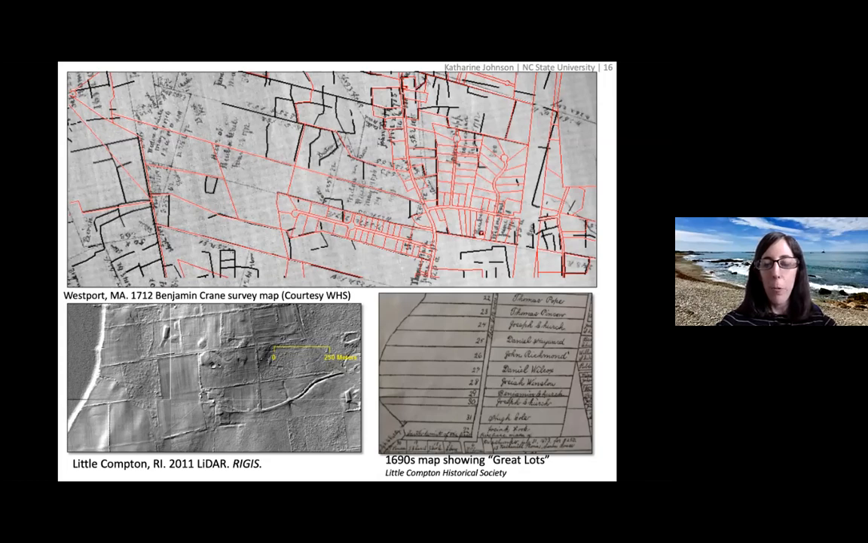If Marjorie O'Toole is on the line, she could probably clarify that. But on the left, you can actually see these lots, these long strips of land on the coast in the LiDAR data, which is really interesting. So I'm really interested in this persistence of boundaries through time and how you can still see them.